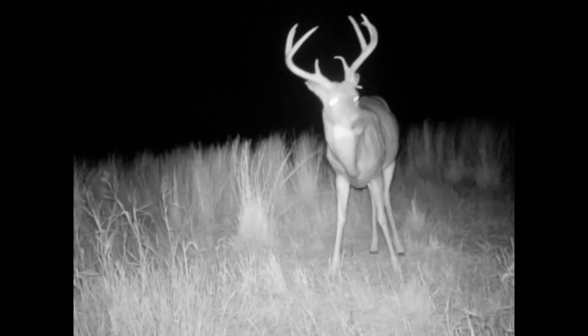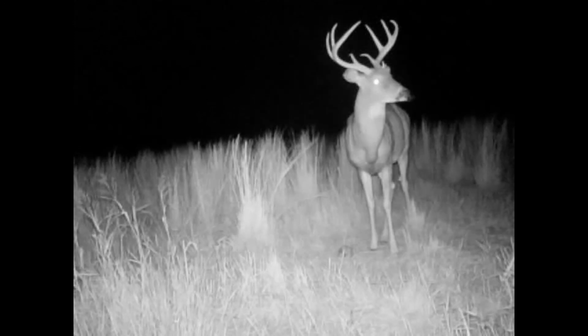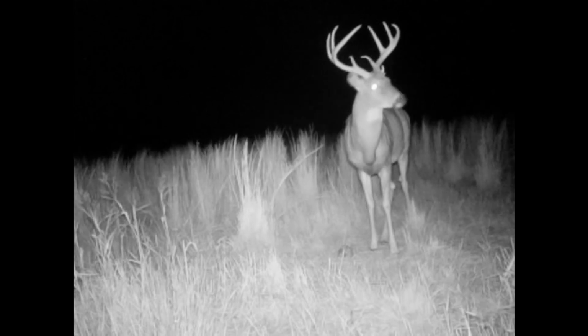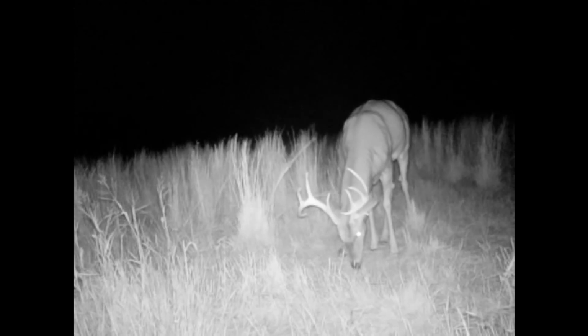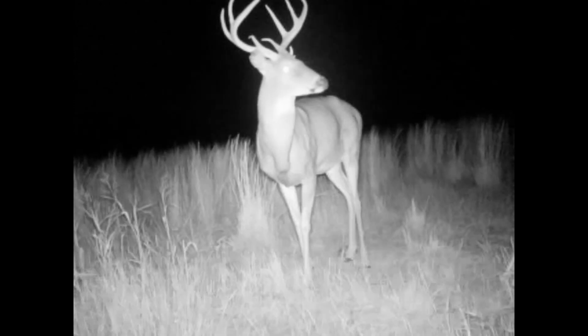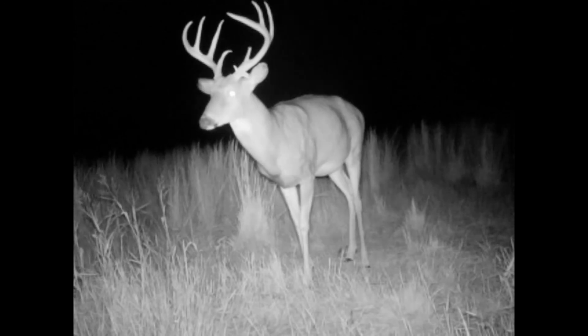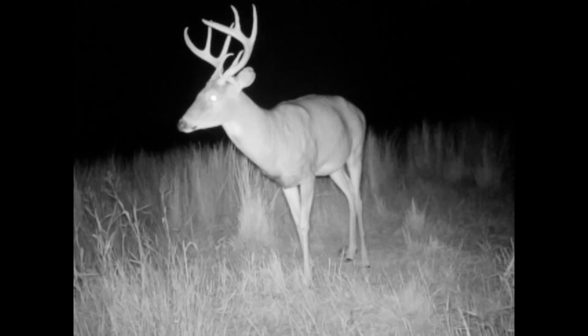Does anybody remember who this is? This is Slick. He finally showed up after almost 19 days. Yes, 19 days he's been gone. So kind of curious where he took off to. Most people you listen to say there's a routine. The deer always have a routine. They go on the same route every night and all that stuff.